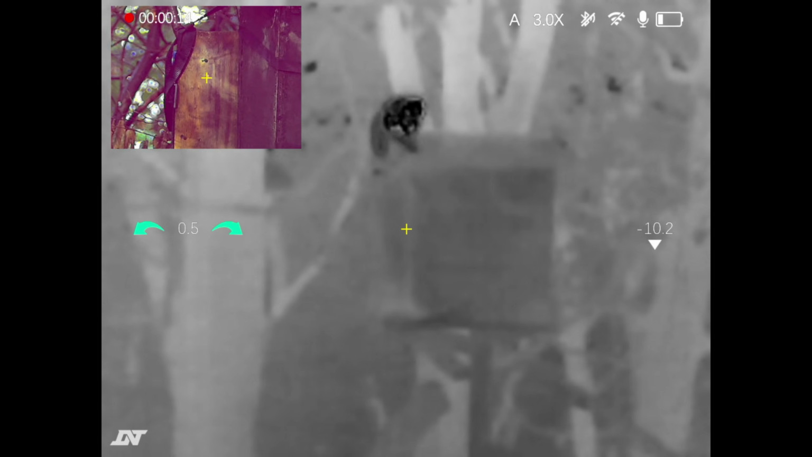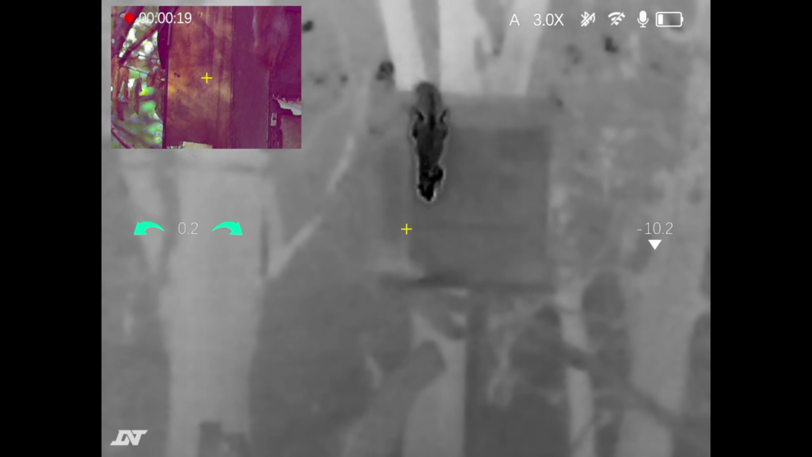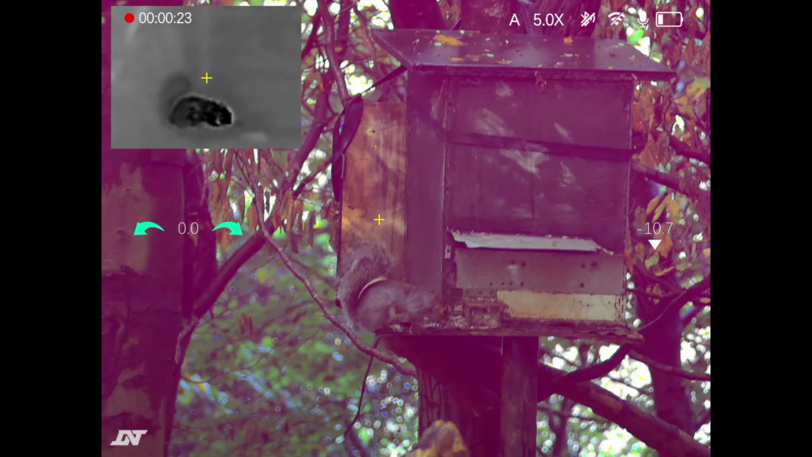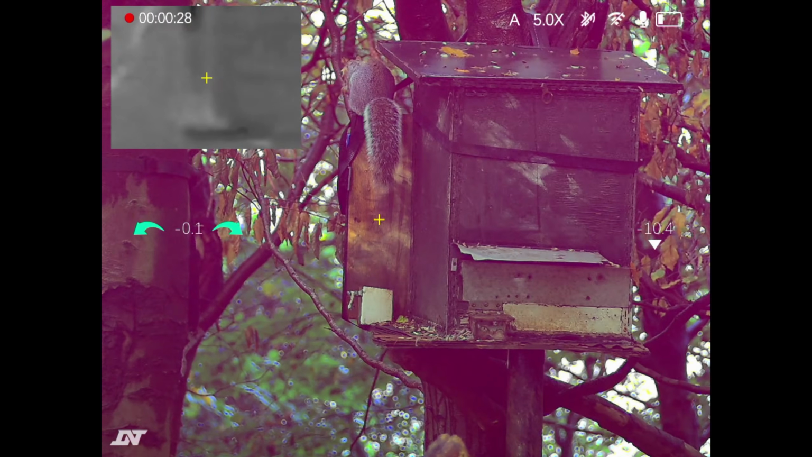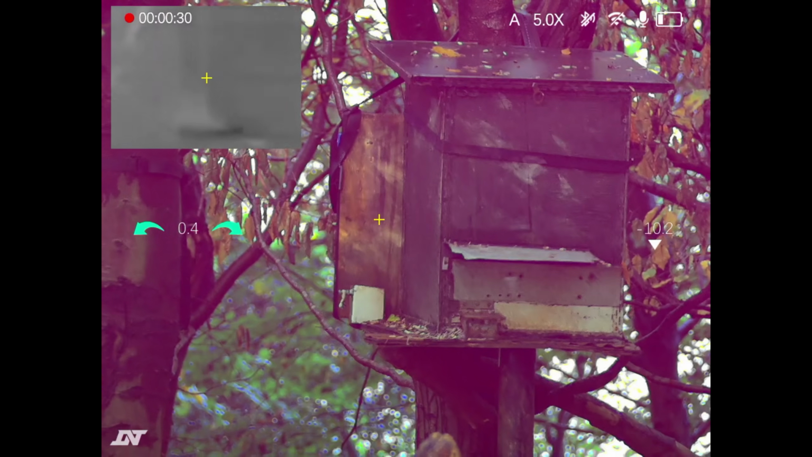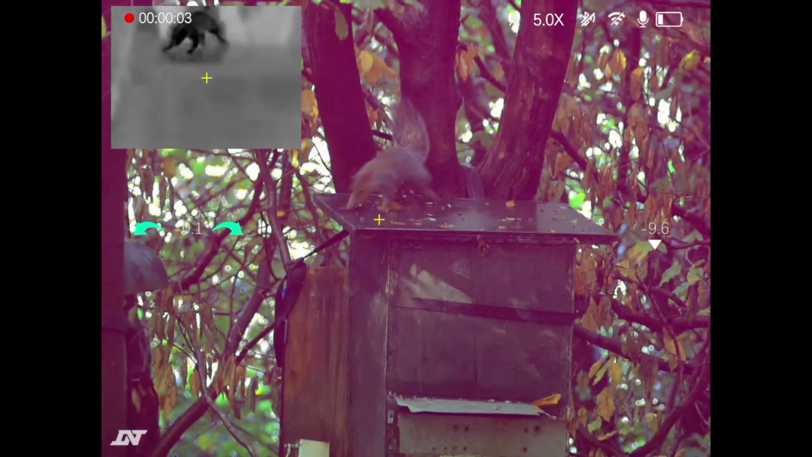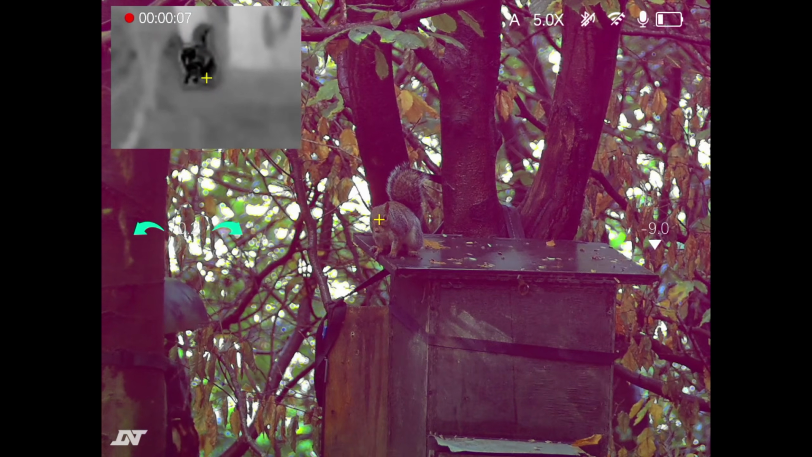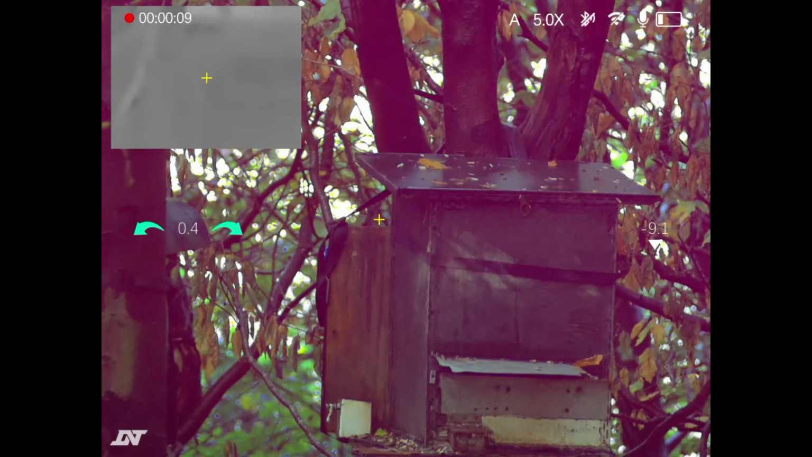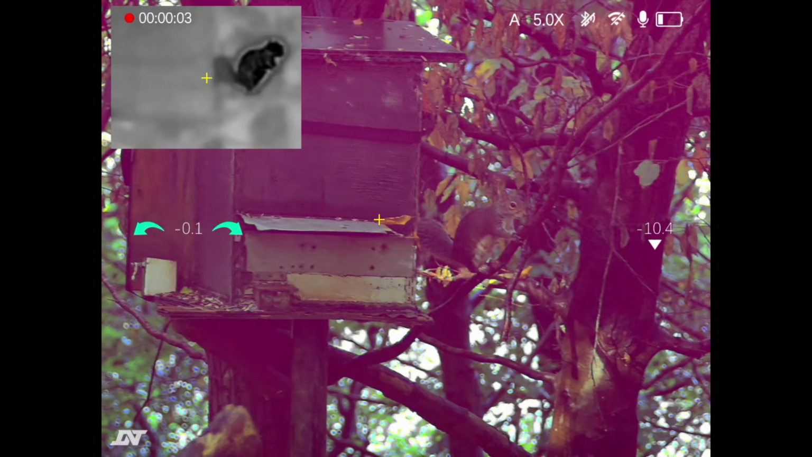Now, with the trees being so close together and the amount of foliage still left in the canopy, it's still quite dark at ground level, so this thermal comes in really, really handy. Twice the greys came in pairs, and both times all 4 of them were actually in storage mode, just taking seeds, going away and burying them.